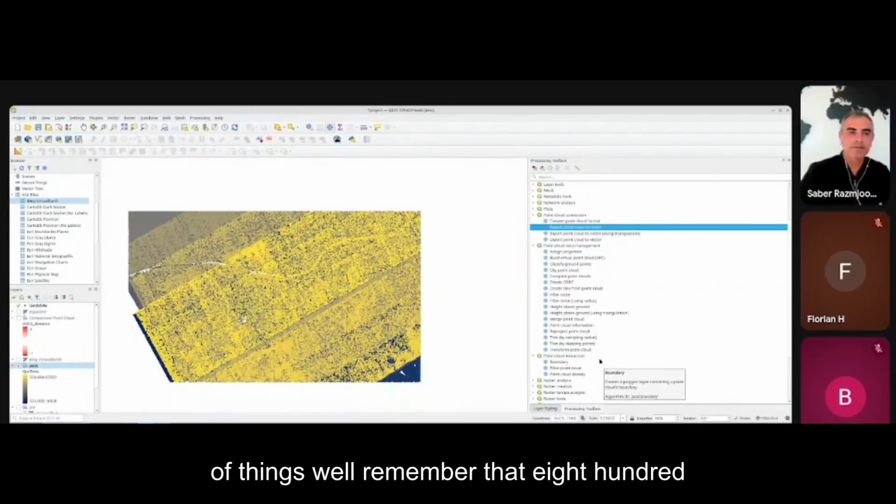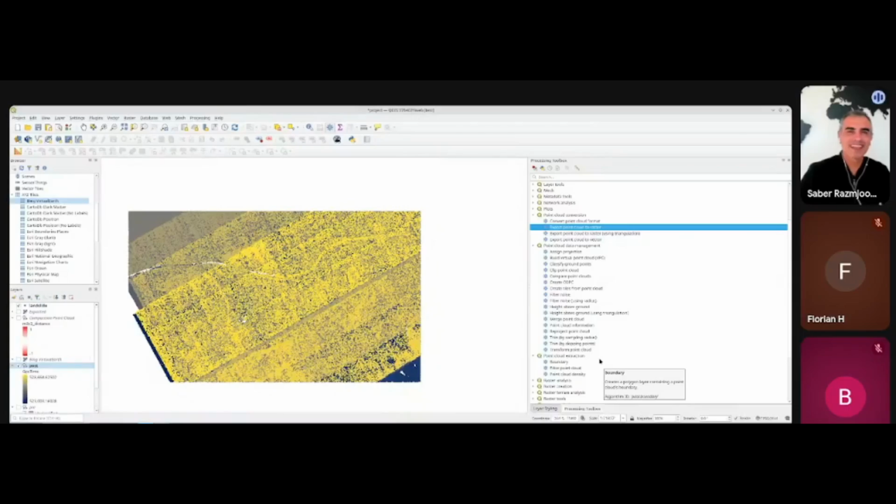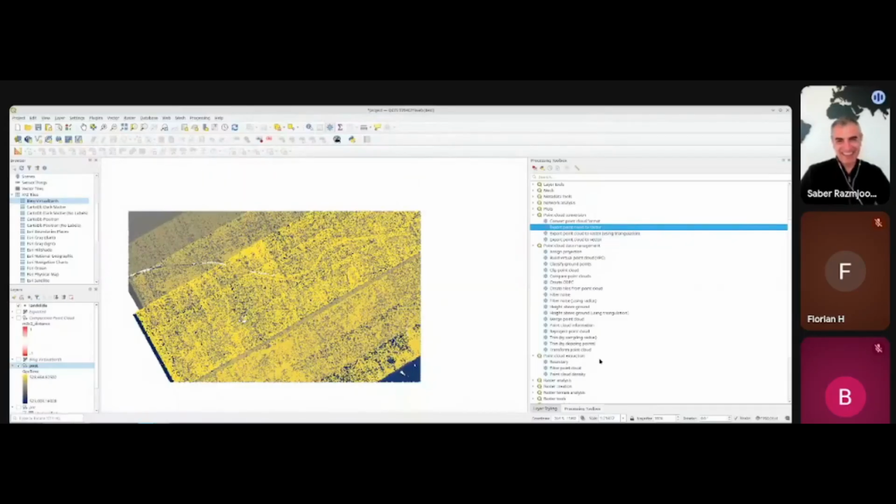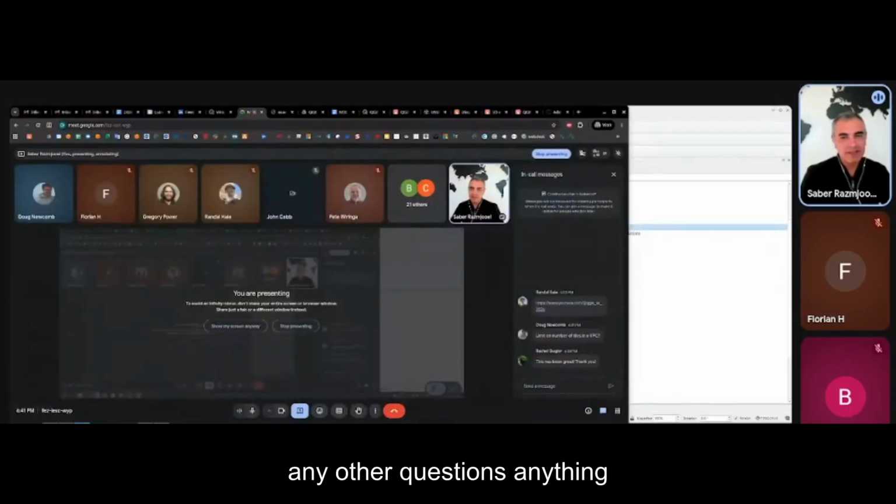Well, remember that 800 tile? That was about a quarter of the lake I was working with. Excellent. Any other questions? Anything?